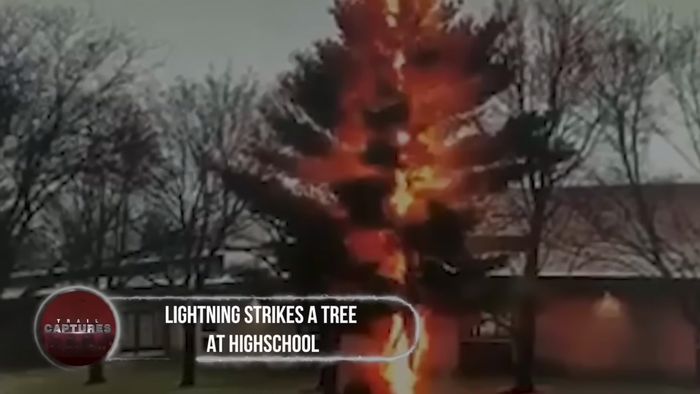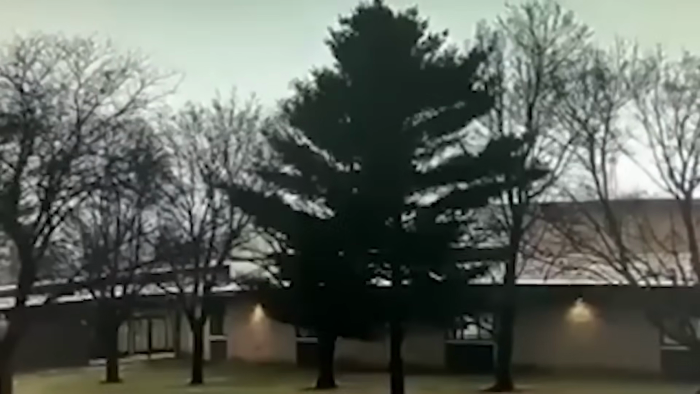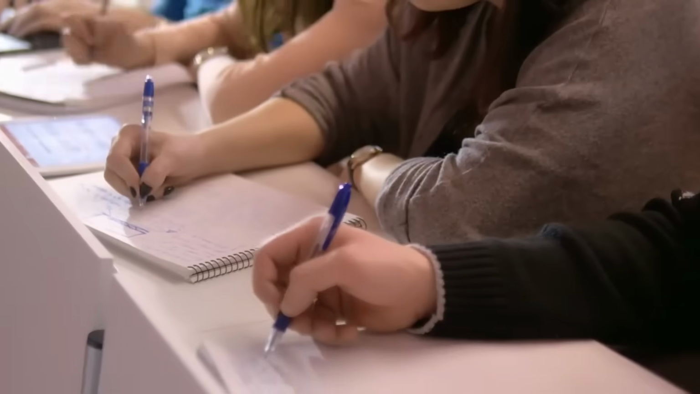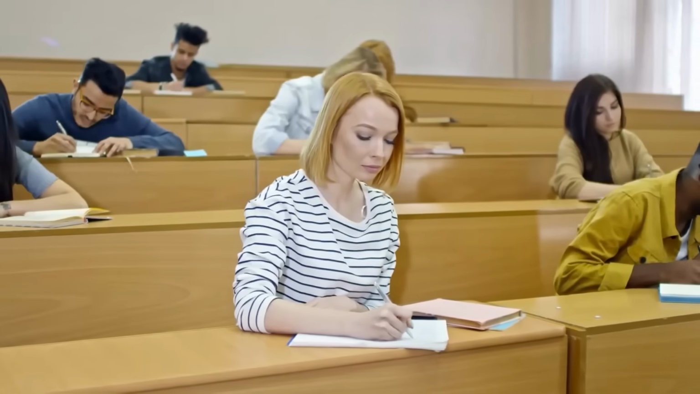Lightning strikes a tree at high school. According to school officials, the incident happened at around 8:25 a.m. on a Thursday, as the 9th and 10th grade students were preparing to take the ACT Aspire test.